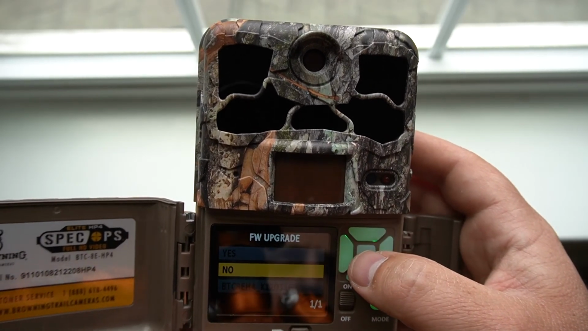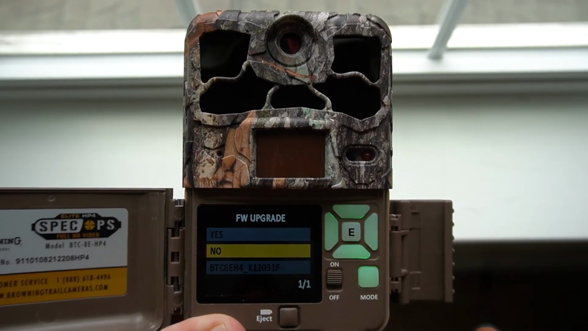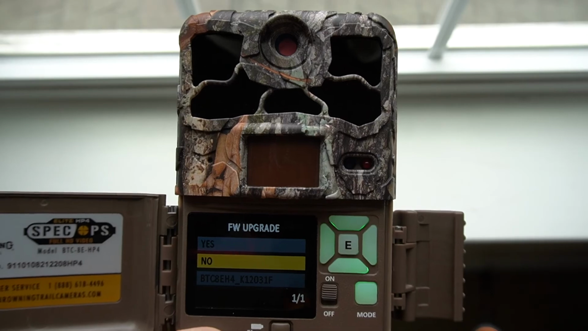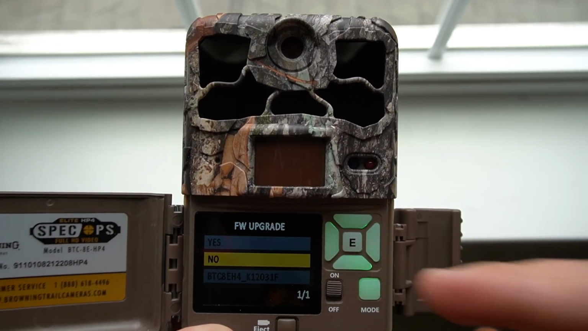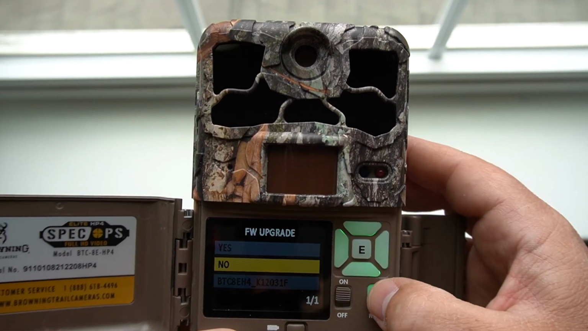Firmware upgrade, it'll let you know what firmware you have. A lot of the times if there's bugs with new cameras, which is pretty common, Browning will put on their website the new firmware upgrade to fix the issues that people are having.